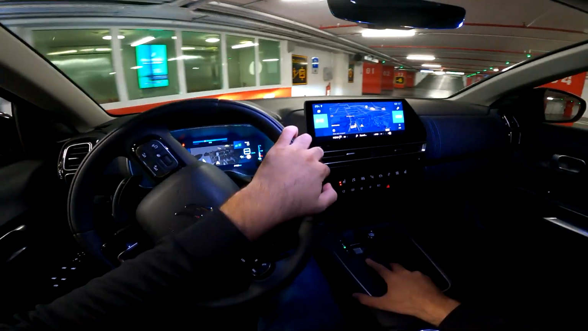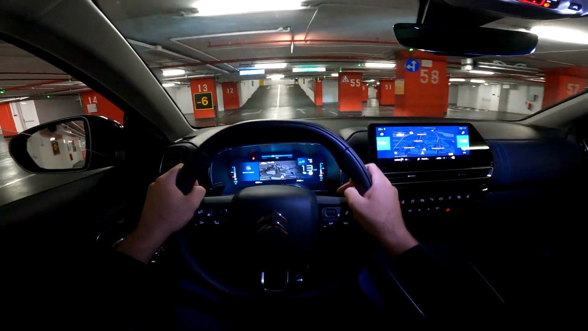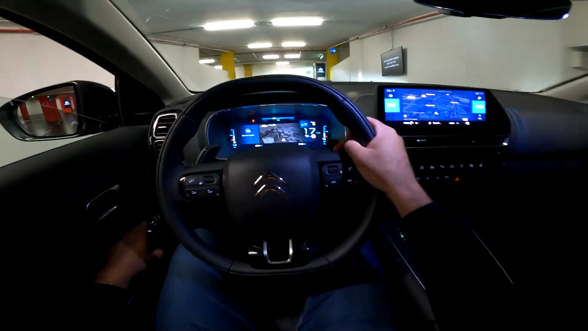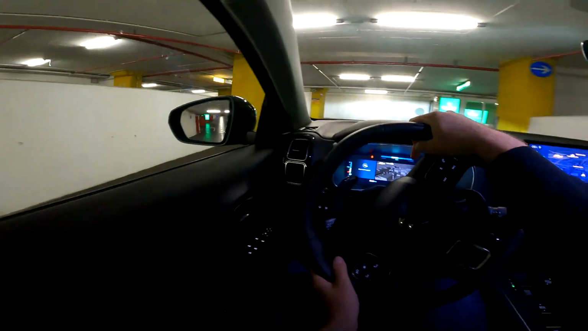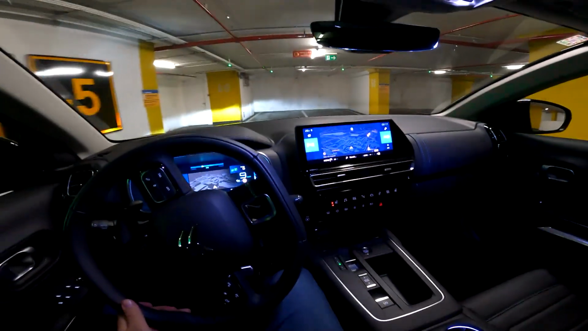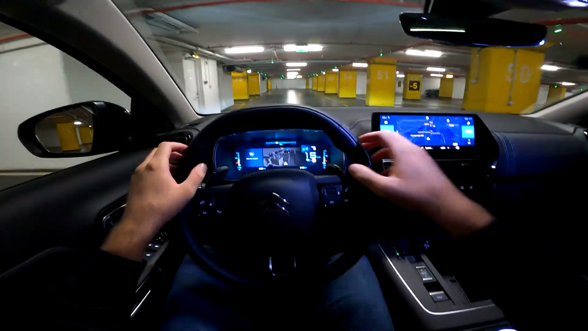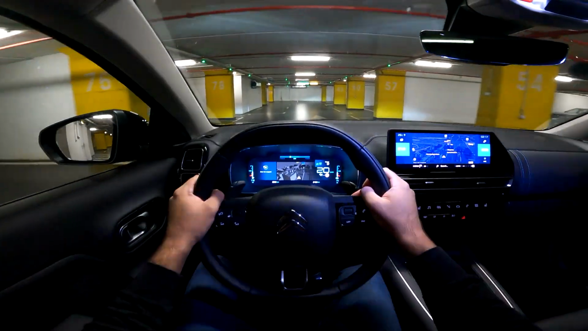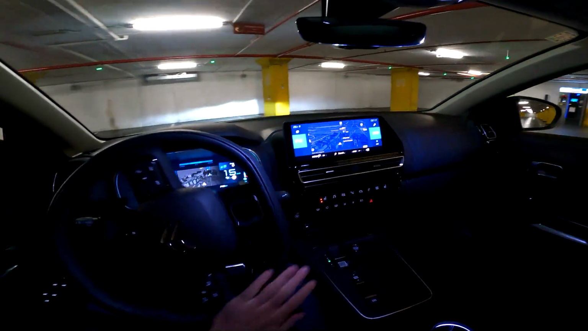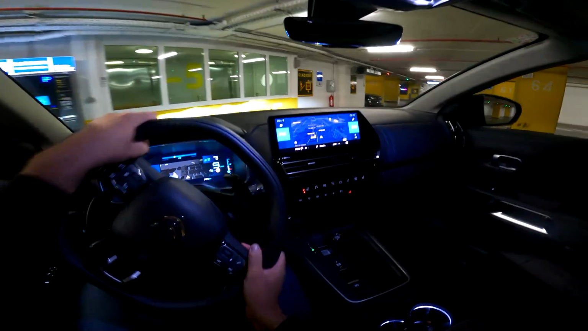So speaking about those modes, this is the electric mode, and since we have a plug-in hybrid, it's possible to drive it in pure electric mode. And this car consists of the PureTech petrol engine and electric motor, as well as the 13.2 kilowatt-hour battery. Total output of this system is 225 horsepower with 360 newton meters of torque, 8.7 seconds to reach 100, and top speed impressive 225 kilometers per hour.